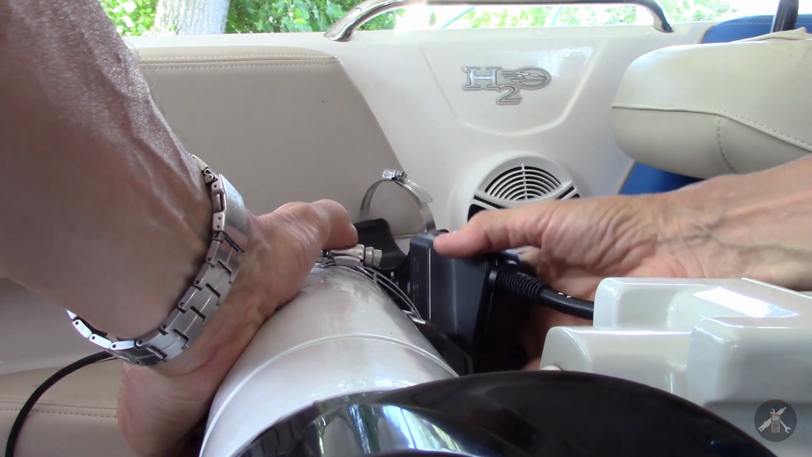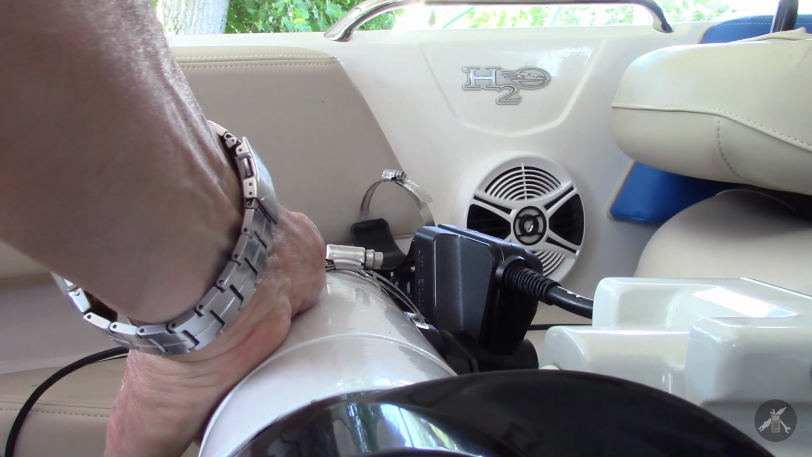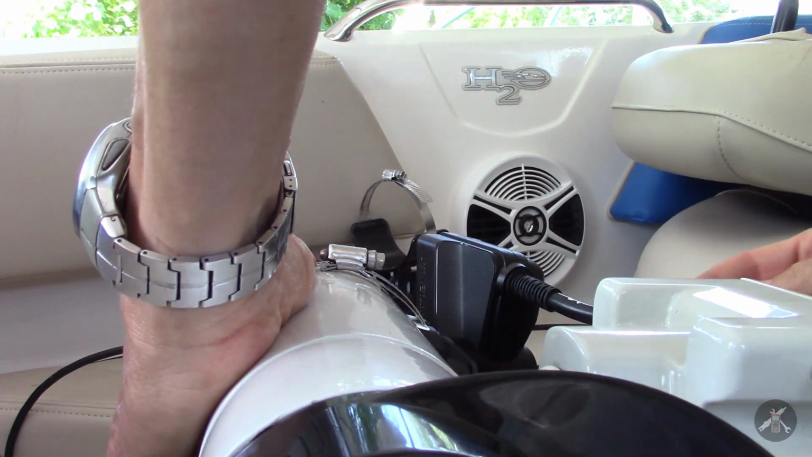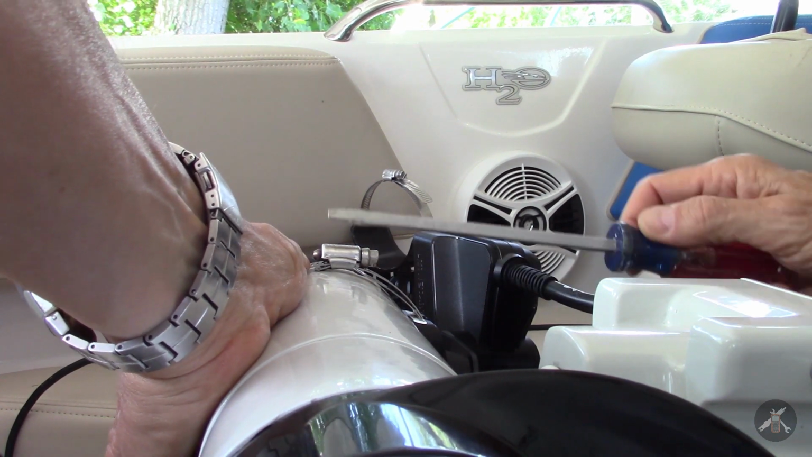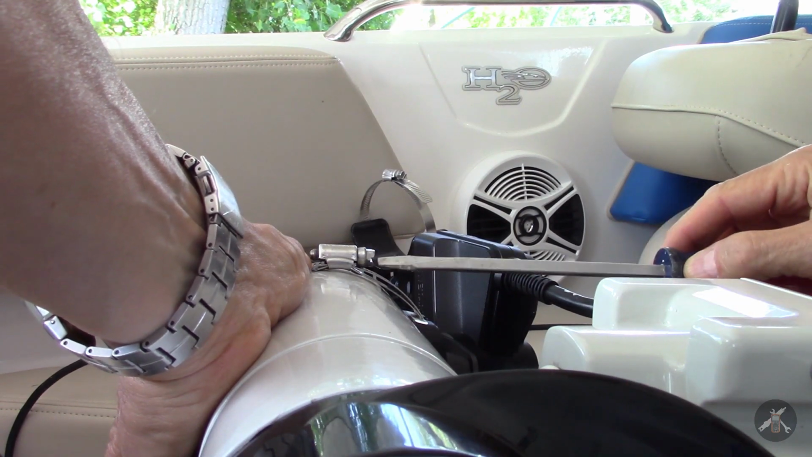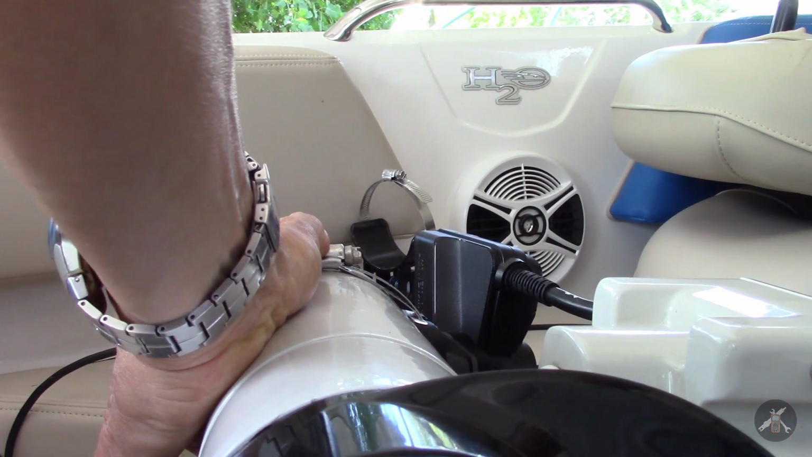Again, gently so I don't mess up paint on my motor. One, it isn't pretty, and two, it could corrode. Paint's protection from everything, so. Alright. Now we'll come back and cinch this thing down. There we go. Tight, but don't break anything.